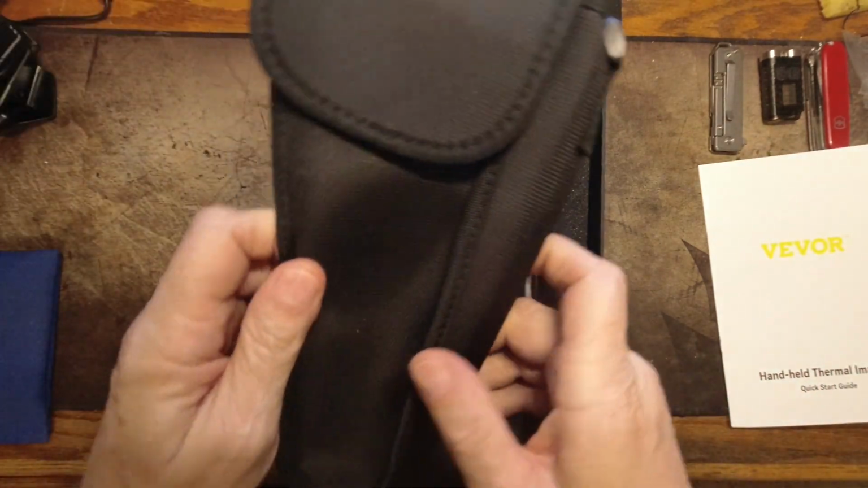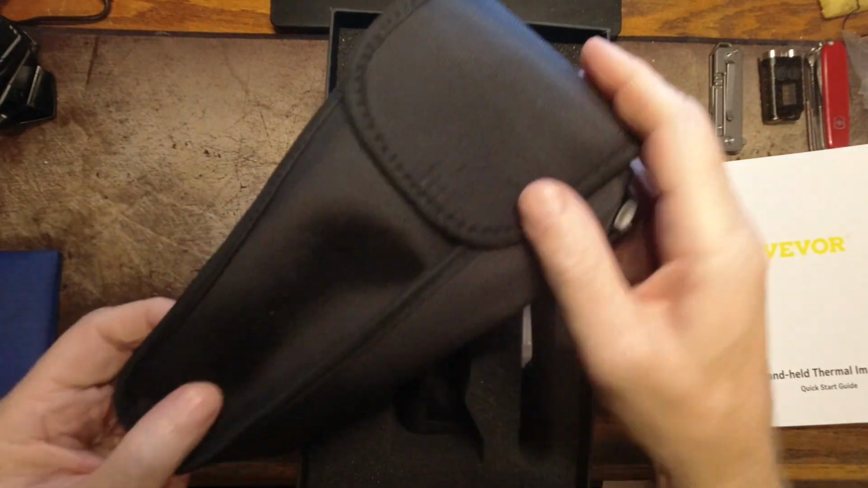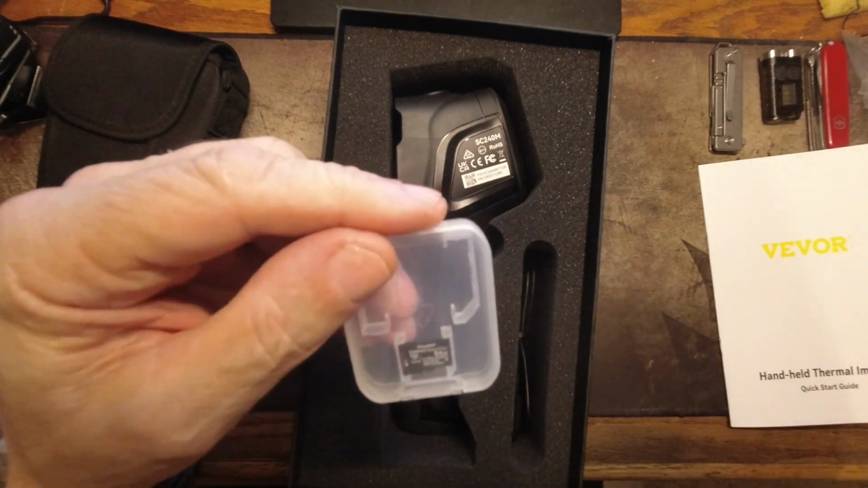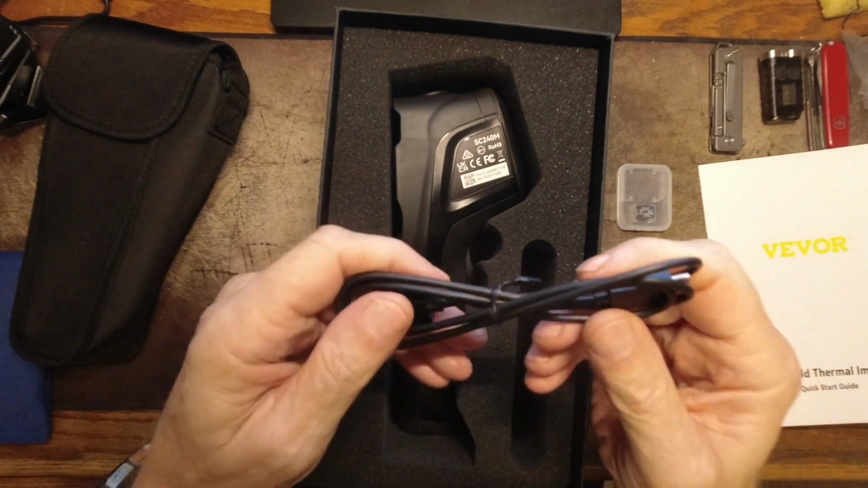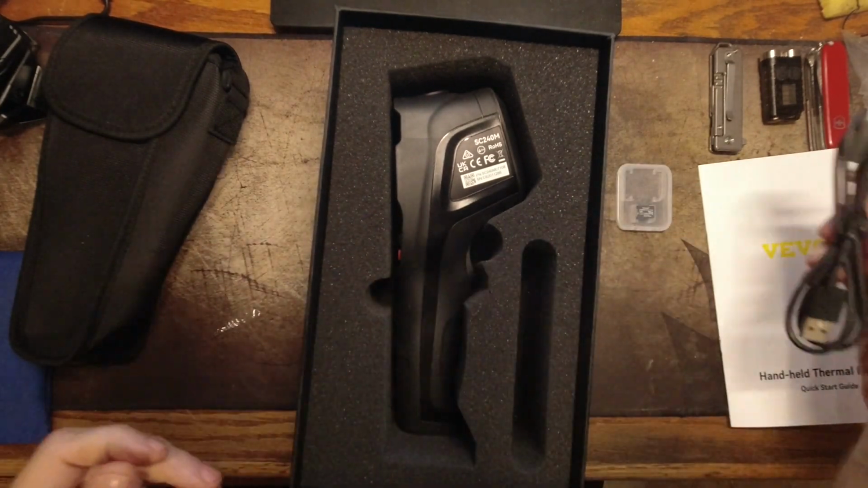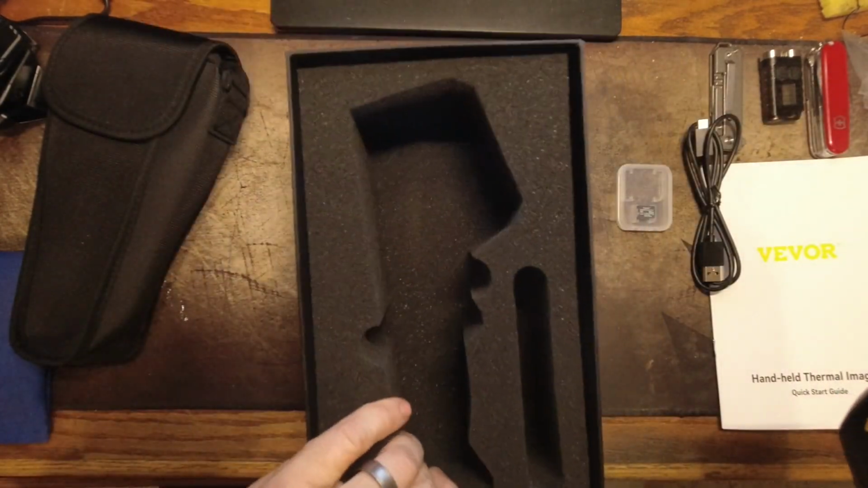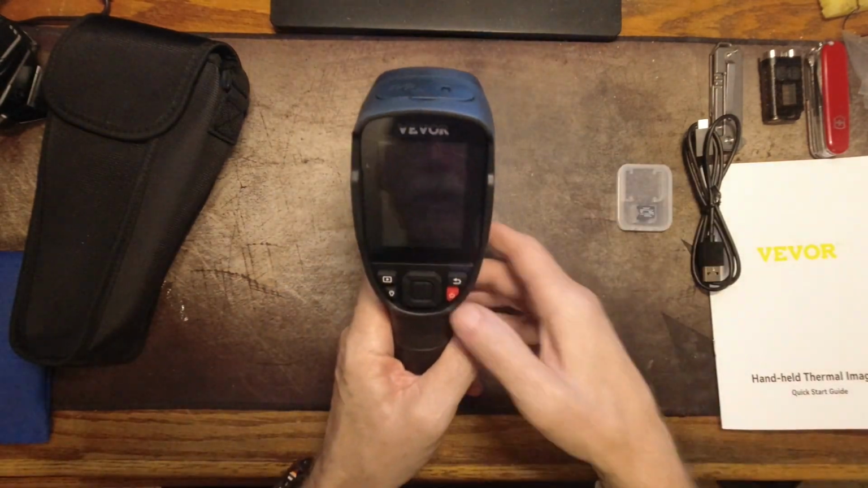Also, in the box was this kind of Velcro nylon sheath to keep it in. It comes with an SD card, a micro SD card, 64 gigabytes. It comes with a USB cable. Is it USB? It is USB-C. Nice. And it comes with the camera itself, all packed really nice in a heavy box with foam all around it. So let's turn it on and take a look at it.